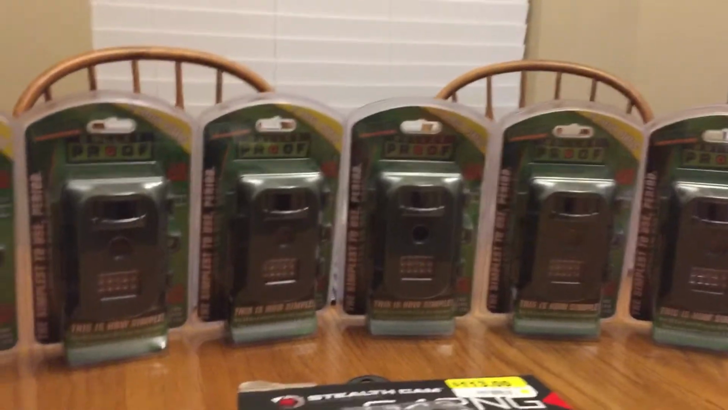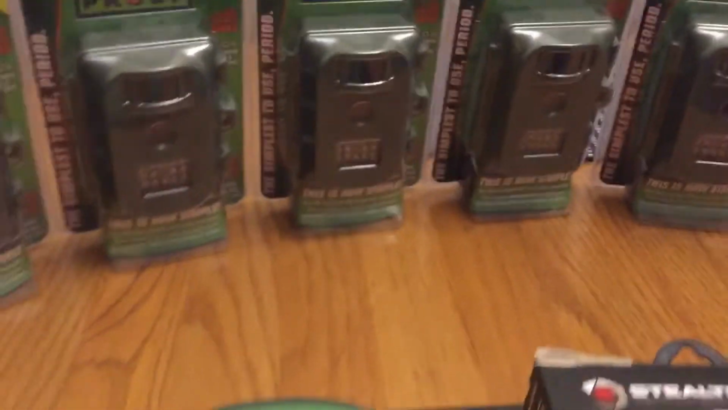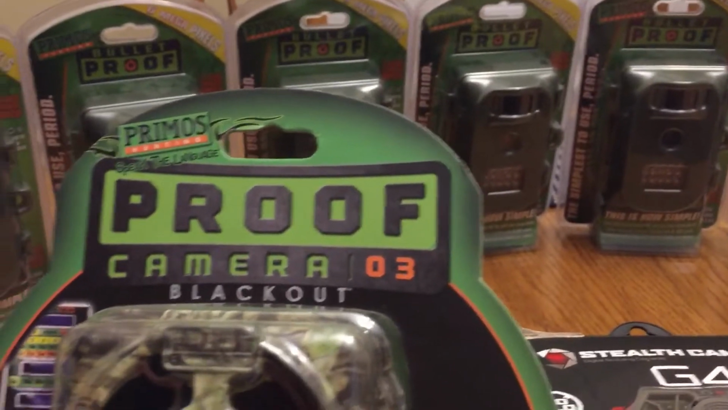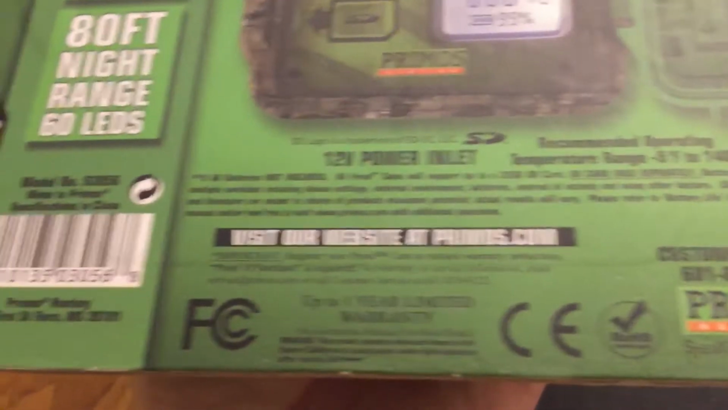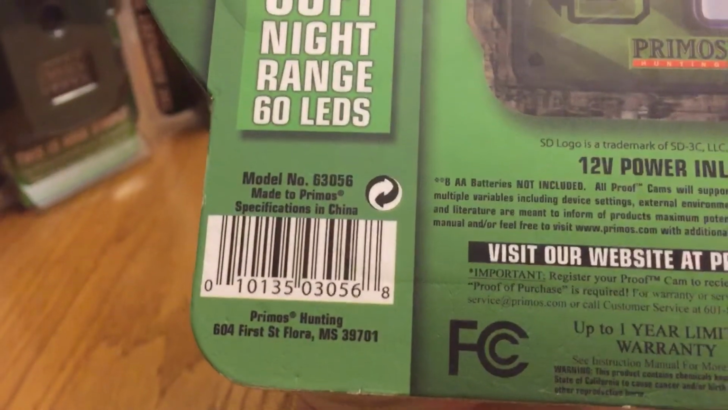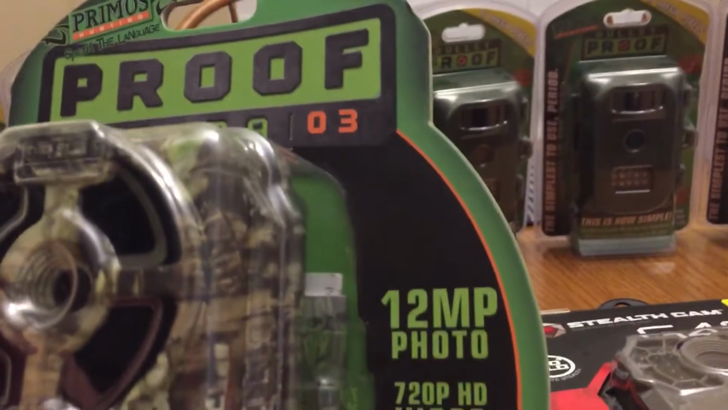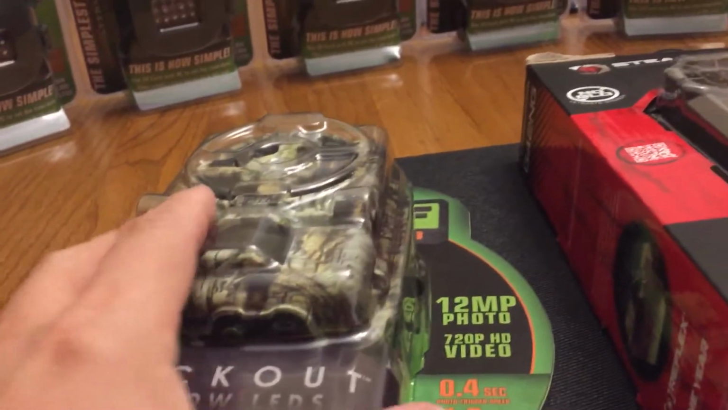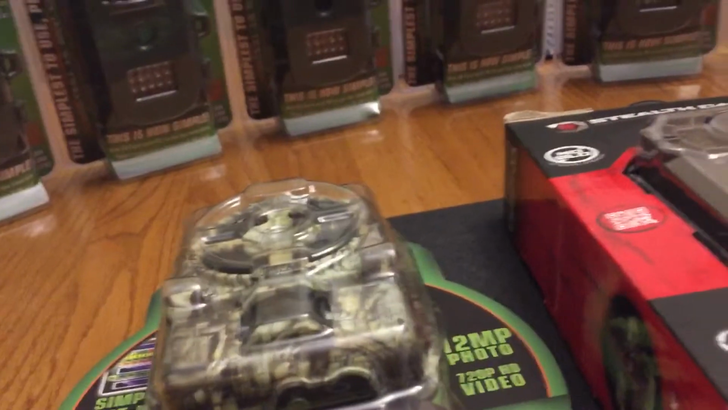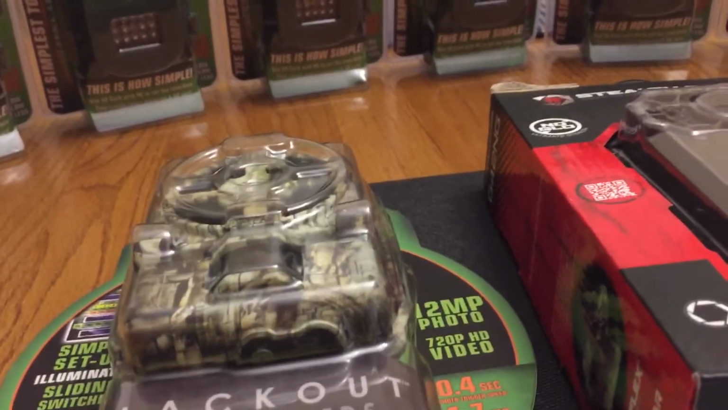Then my wife happened to go into Walmart and she found some of these Primos, which we had not had any of the first time. These are the Proof 3s. She ended up buying 2 of these and 1 of the Proof 02s. That's the only time I ever saw those. They're both 12 megapixel, but with slightly different specs. So anyway, this is not one of those. Those went away really quick. I couldn't even keep up with them at that point.